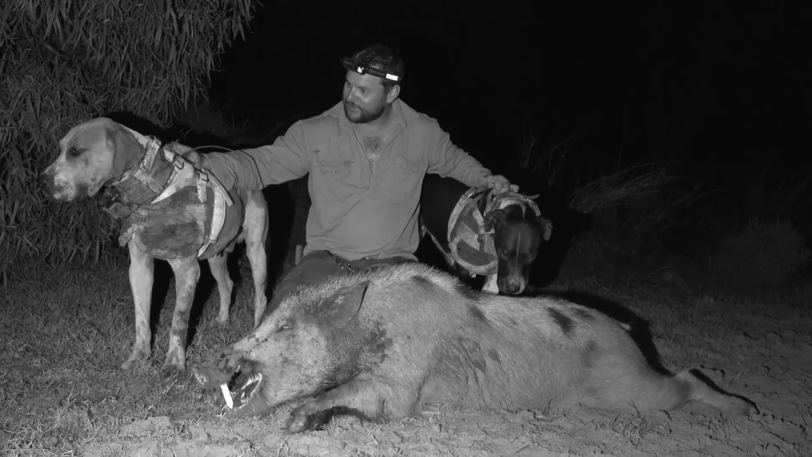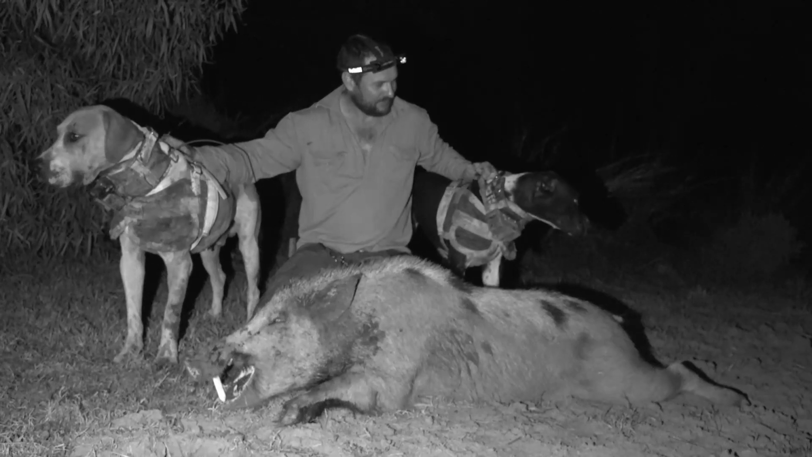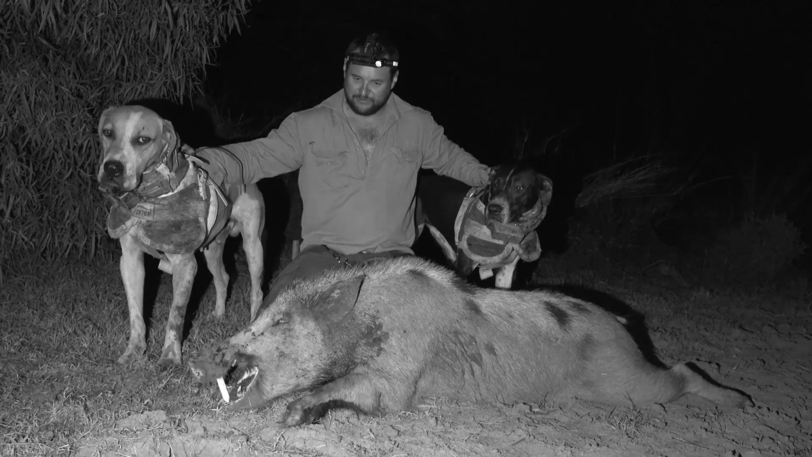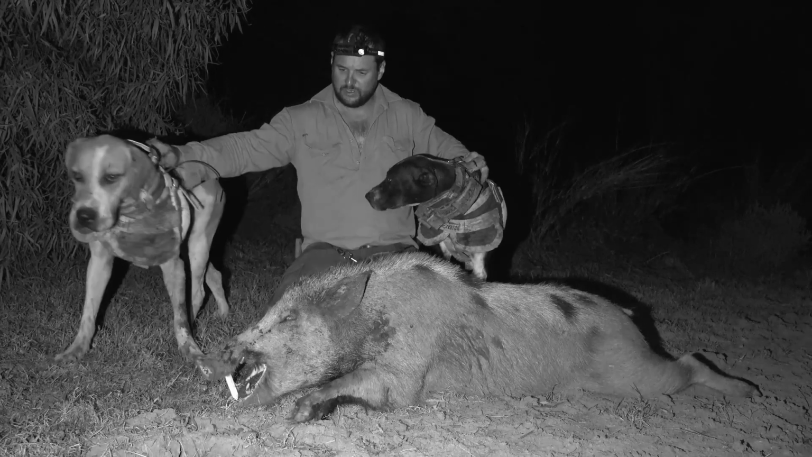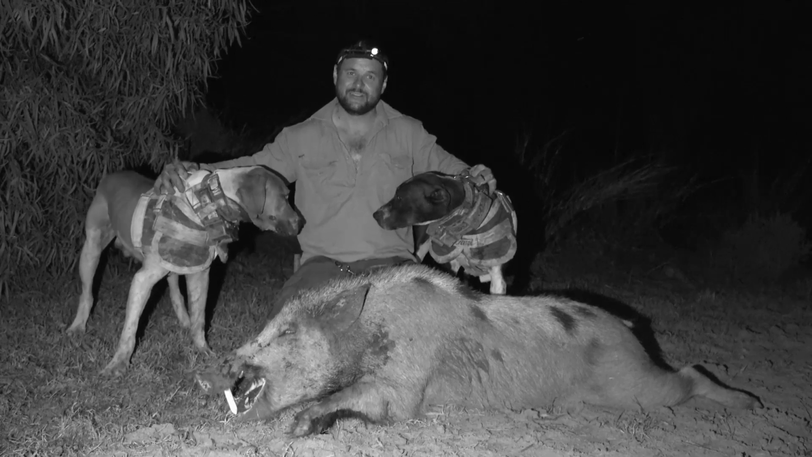I see Trapper get flipped upside down. Hopefully it comes through on the video. Pip was letting bellows out. I don't know if it grabbed hold of her or what happened, but yeah, he was a good pig. They done really well. He might go 75 kilos, pretty big solid grain boar, half mature, you know, good tusks and good shoulder pads, and yeah, it was a bloody good effort for him. Real happy.